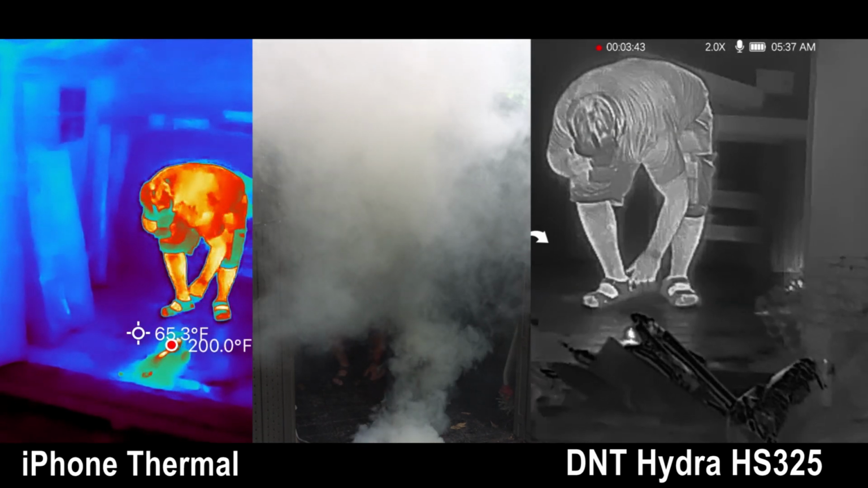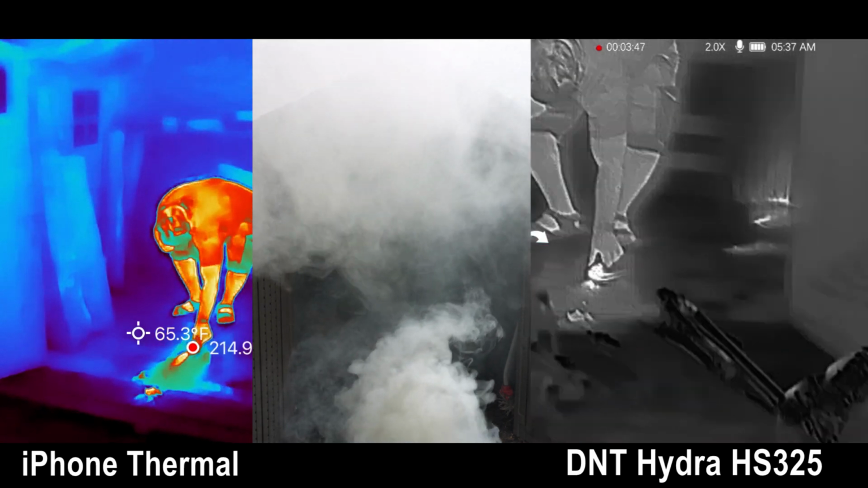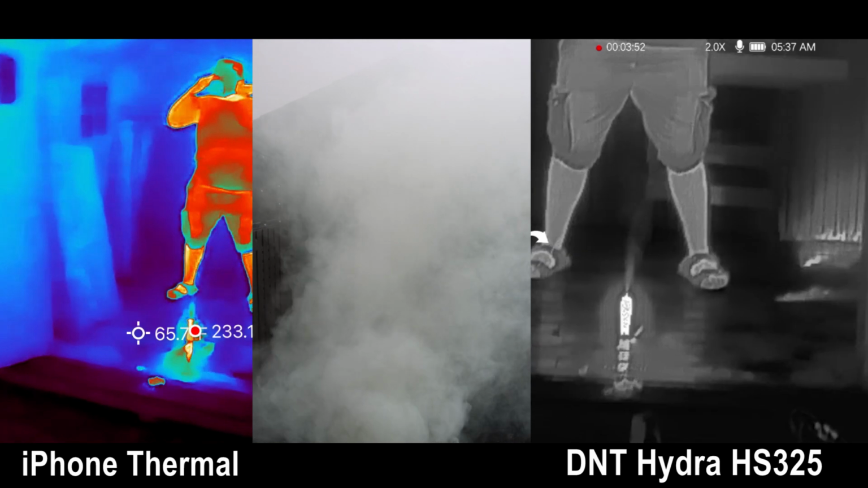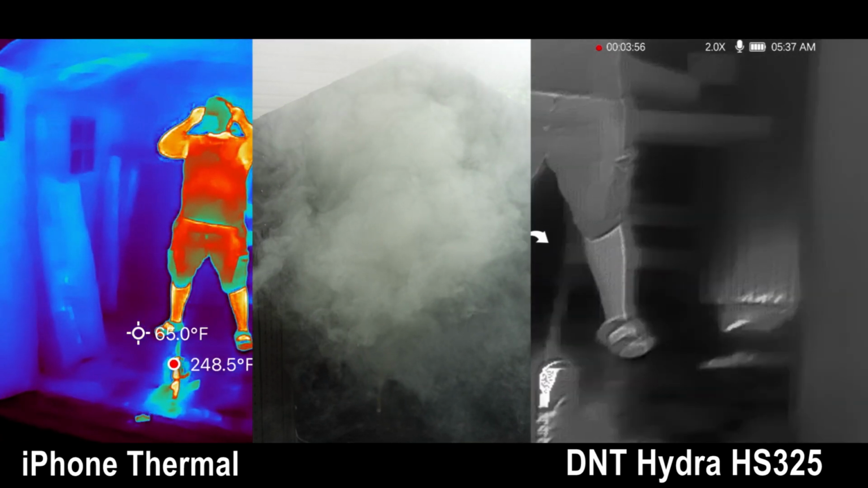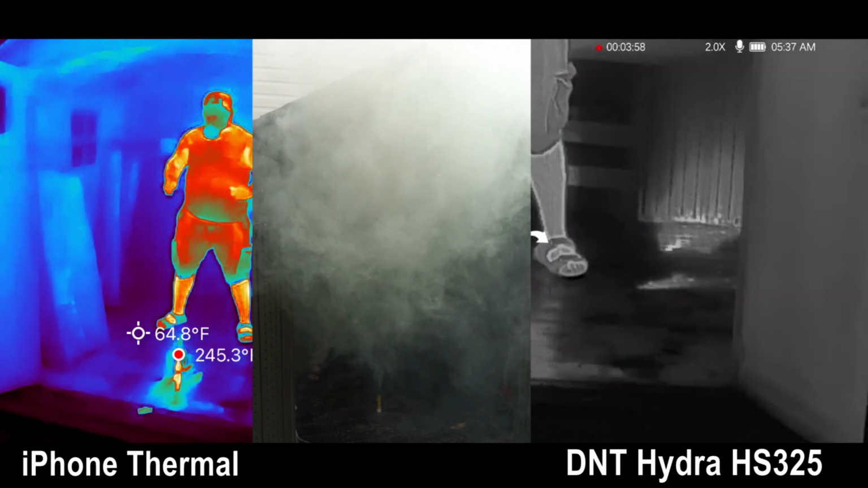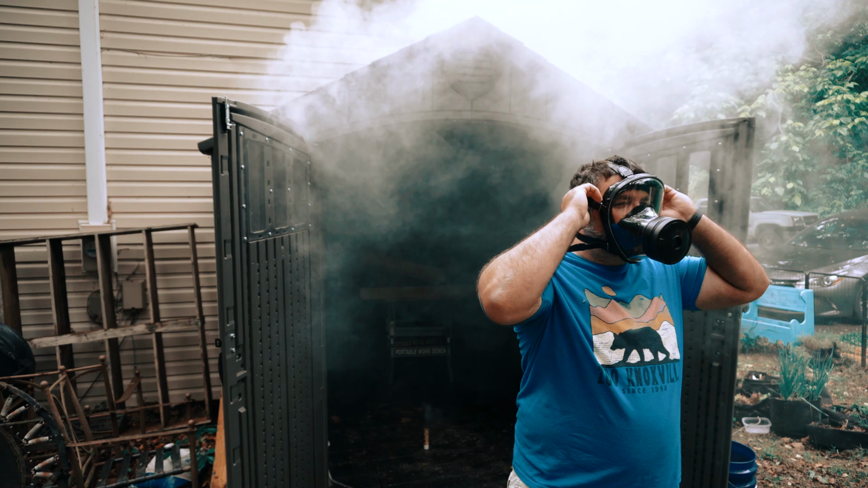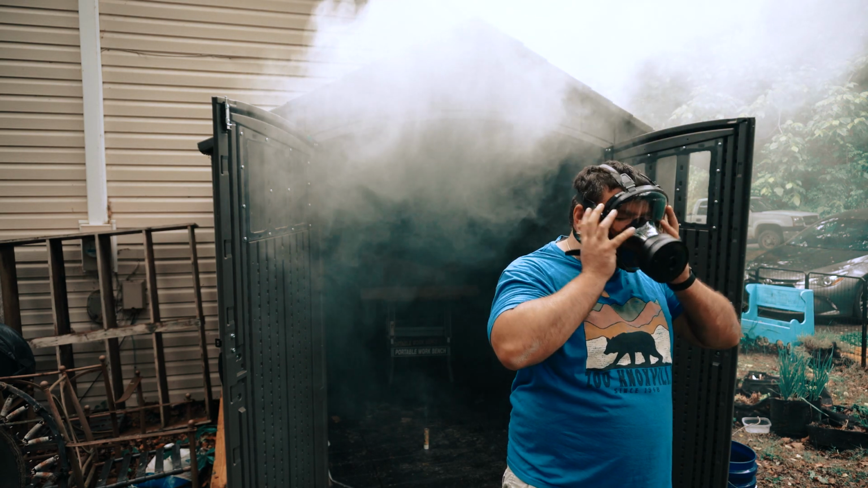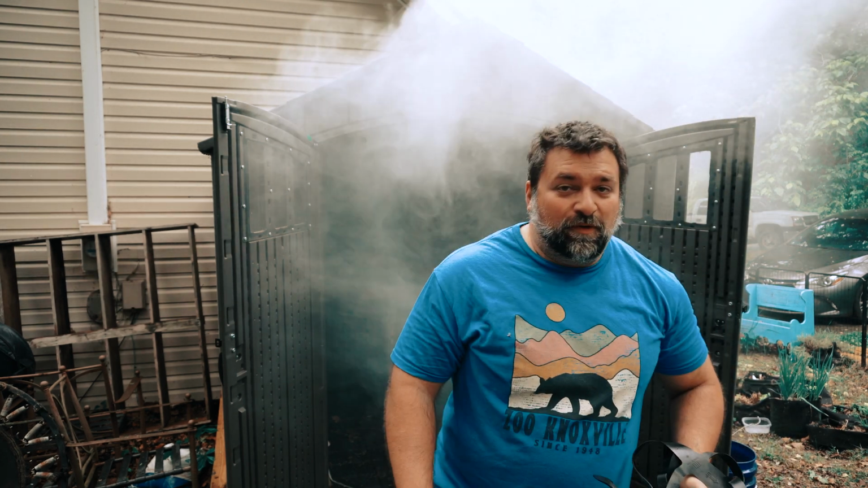It's starting to get hot. 207 degrees. There we go. So what do you think? Man, it recorded the temperature of it. It got up to like 250 degrees there at the end.